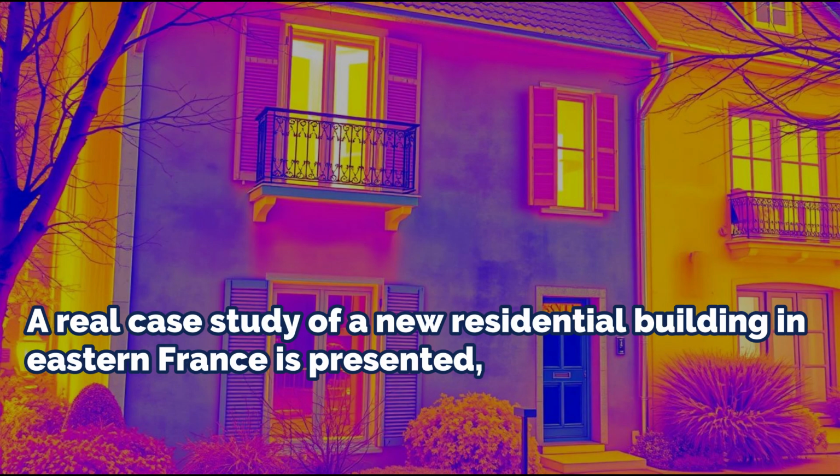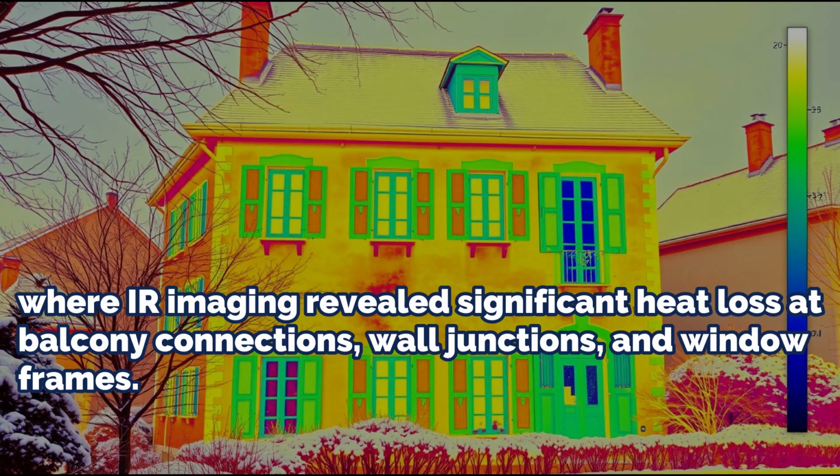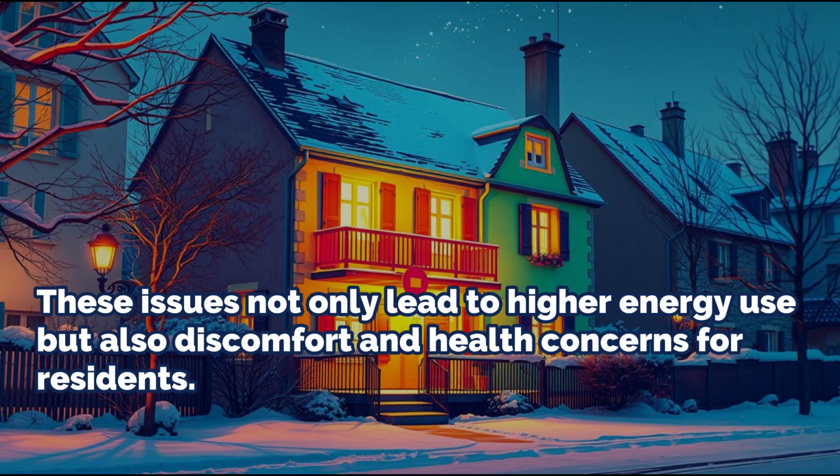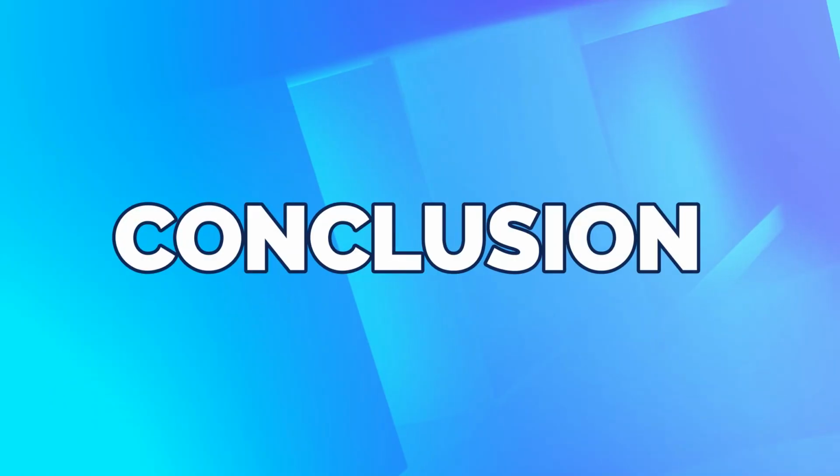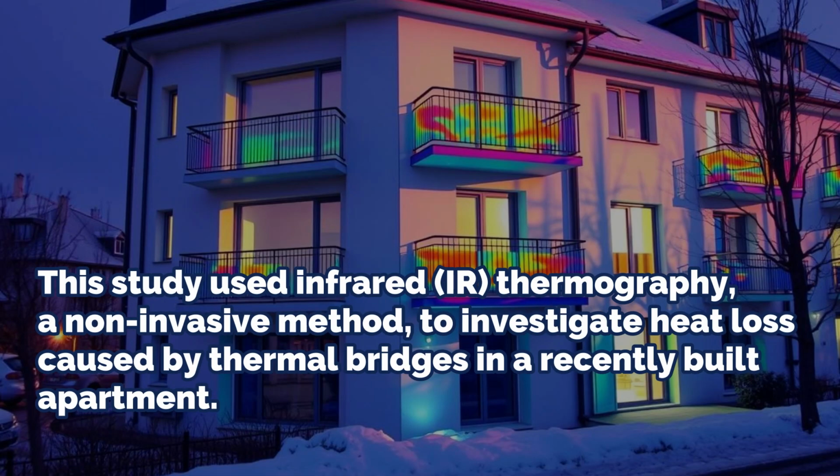A real case study of a new residential building in eastern France is presented, where IR imaging revealed significant heat loss at balcony connections, wall junctions, and window frames. These issues not only lead to higher energy use but also discomfort and health concerns for residents. This paper demonstrates that thermal imaging is a practical and powerful tool to inspect and improve the actual energy performance of new buildings.